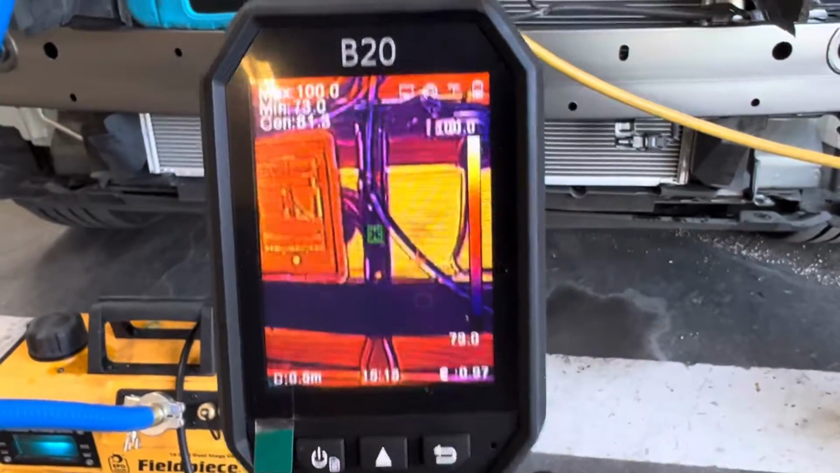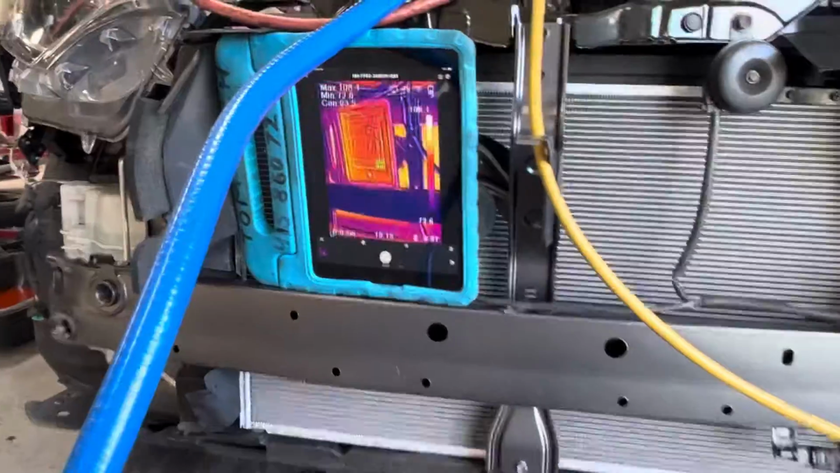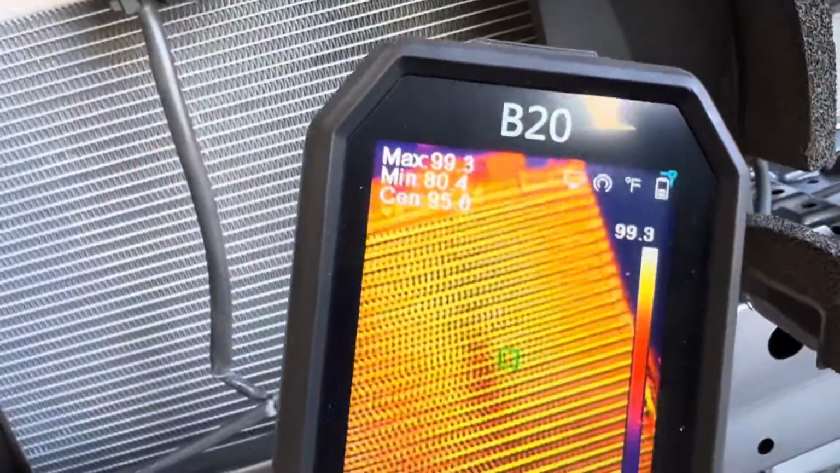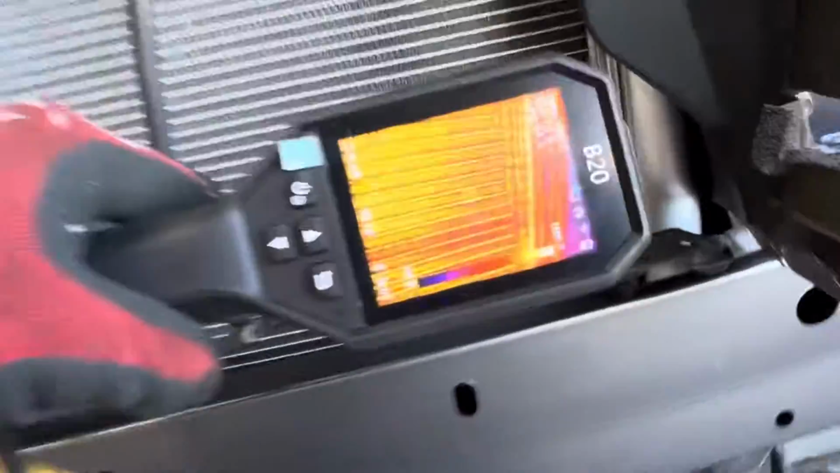All right, I'm gonna attempt to see if I could show something that happens. Okay, so there's my screen right there, but I'm also looking at the screen right here. So if we look right about here at this part, and if you look all the way up there, the maximum temperature is about 99 degrees, and I'm shooting right around in this area right there.